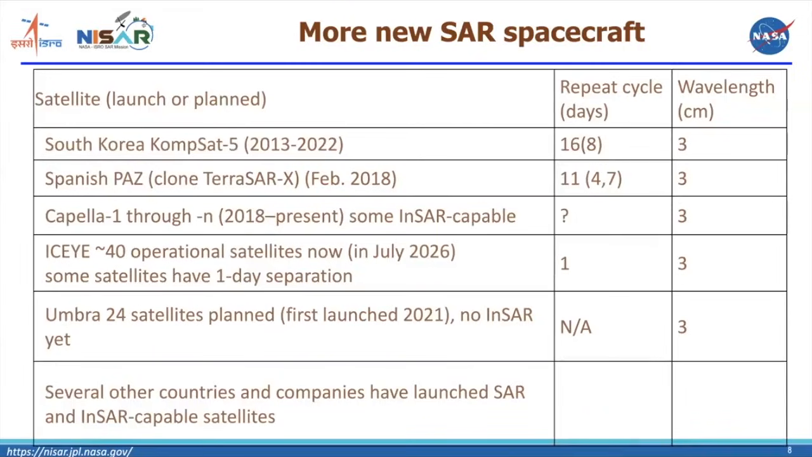Among other additional satellites, South Korea had a SAR satellite called KOMPSAT-5, an X-band satellite. The Spanish Space Agency launched a satellite called PAZ, which was basically a clone of TerraSAR-X, in 2018. So it's in the same orbit as TerraSAR-X, but 4 days apart or 7 days apart. They have had some programs where they make the PAZ and TerraSAR-X data available, and they're also available through the NASA Commercial Satellite Data Acquisition program for people in the US.